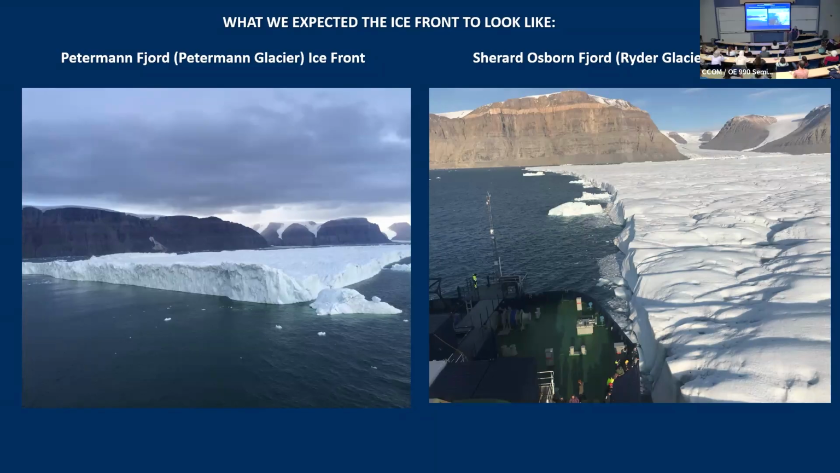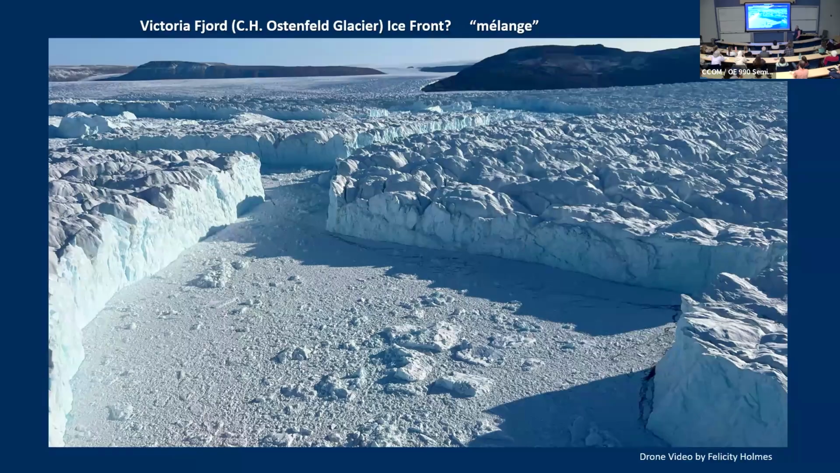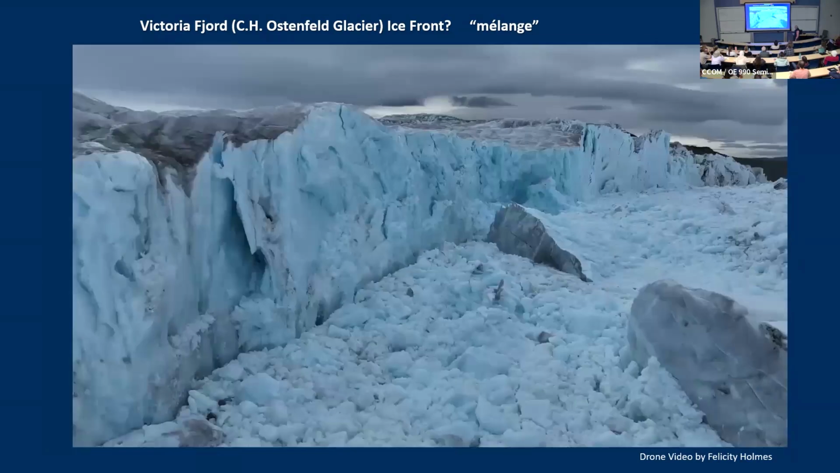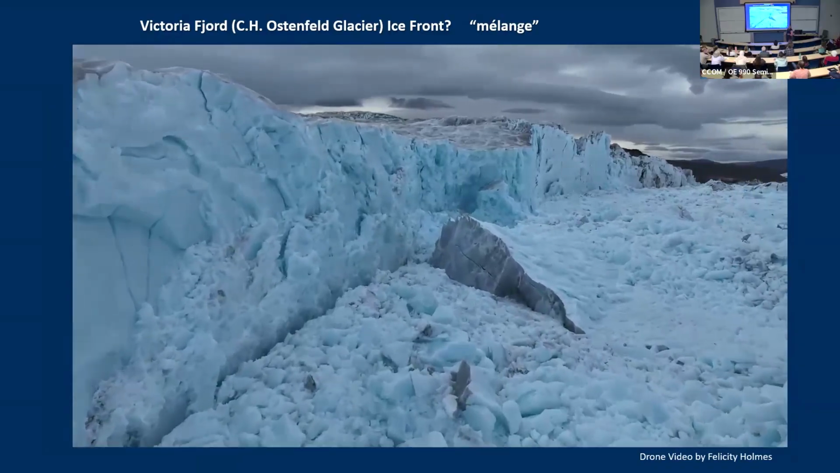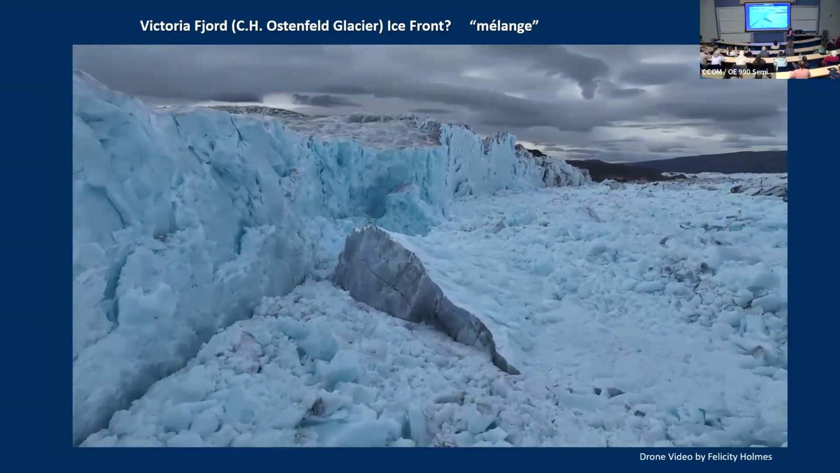Well, when we sent the helicopter down to look at where the ice met the ocean in this fjord, in Victoria Fjord, it looked like that. Nothing like what we'd seen before. It was like a nuclear bomb had gone off at that zone with all these giant pieces of ice calving and all this ice in the water called melange. This is what it looked like. We were shocked, absolutely shocked, and still don't fully understand.